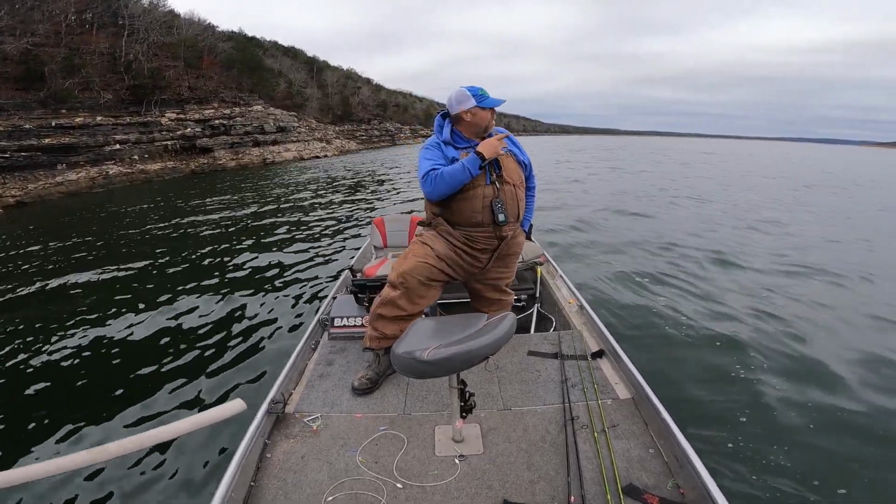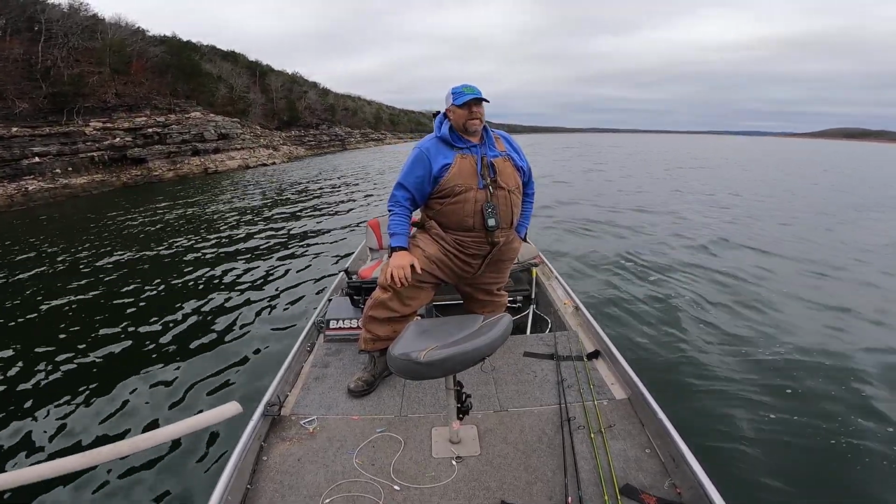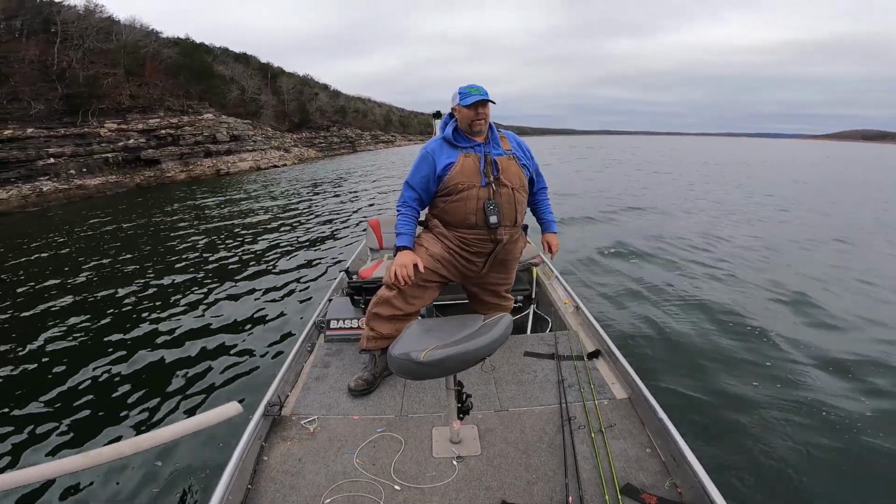So I've got a real rough trip back across the lake. The lake's rough right now, so I'm going to get back across the lake and get the boat loaded. I'm pulling up on the main lake right now.